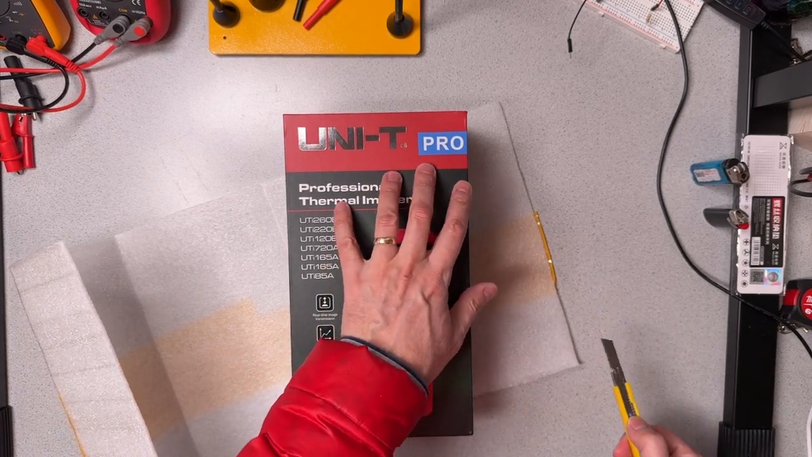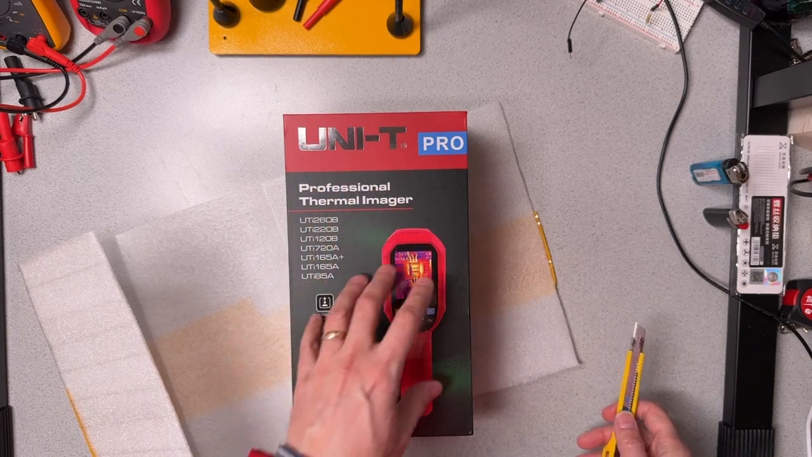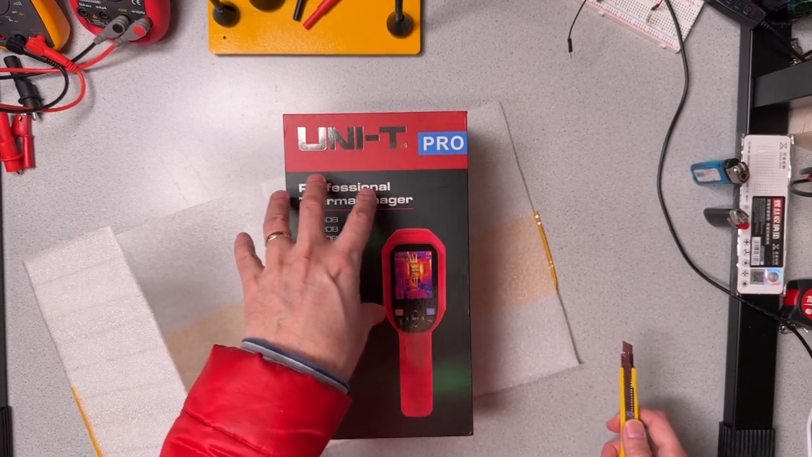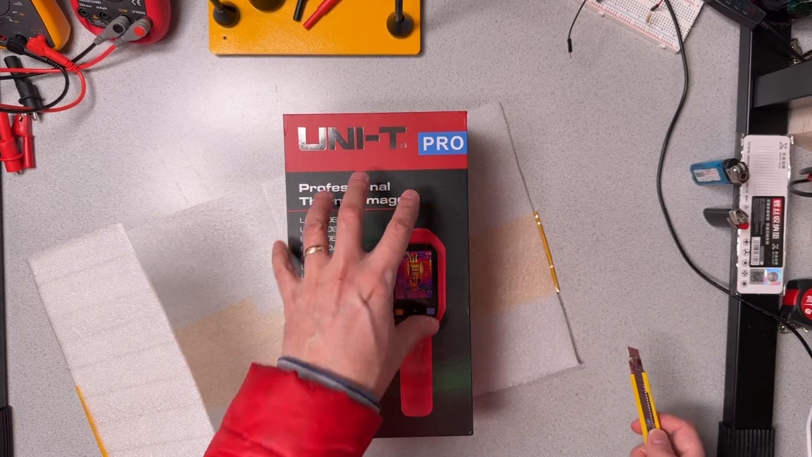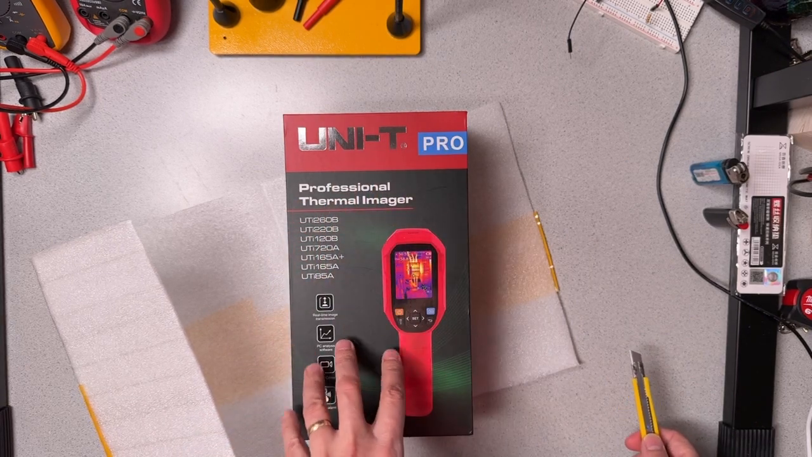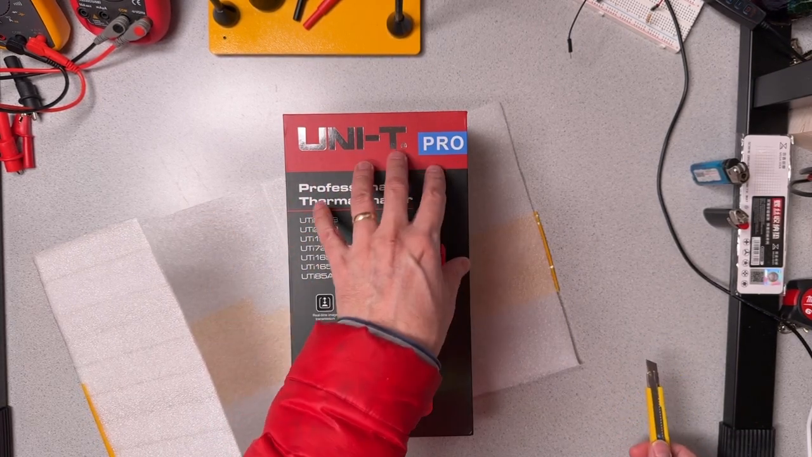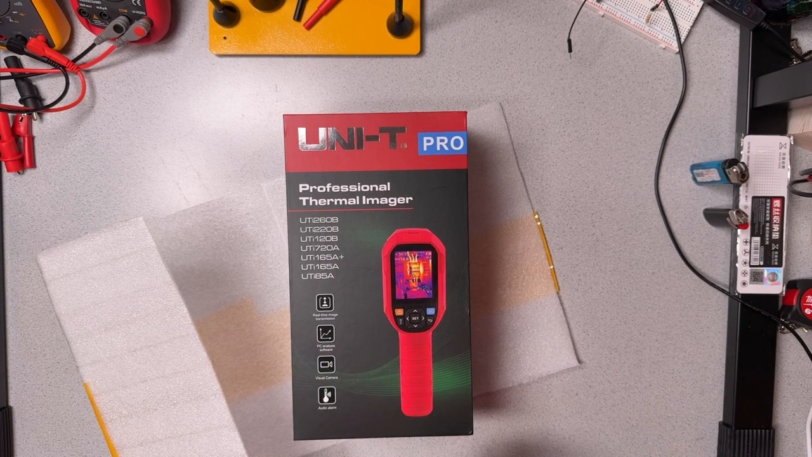You may or may not know, Uni-T has a couple of different lines. There's sort of a generalist line, or maybe we call that a hobbyist line. And then they have a higher end line of units with more certifications, better calibration, better electronics, and that's the Pro line. Those items do tend to cost a little more because there's a little more involved in the design and manufacture process.